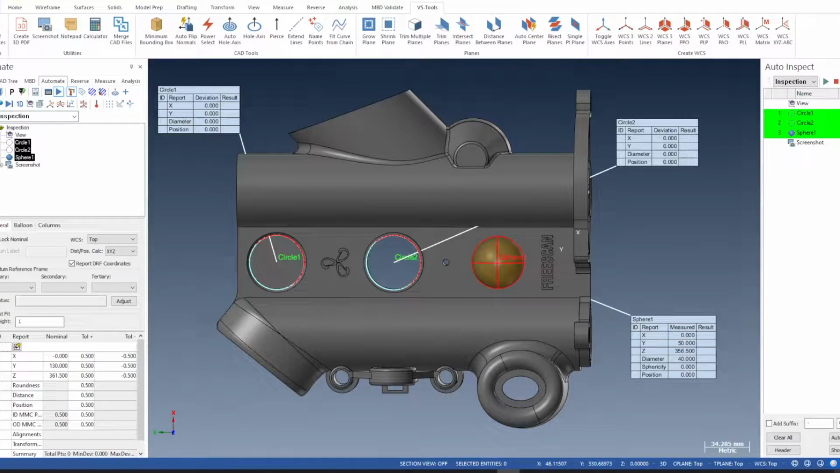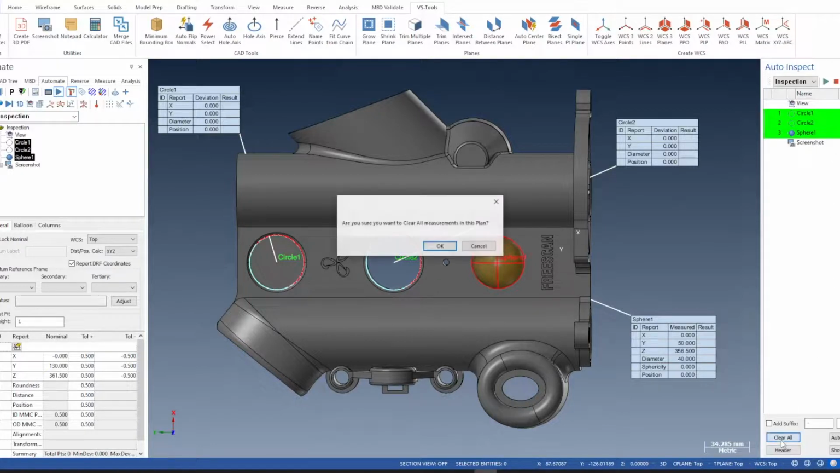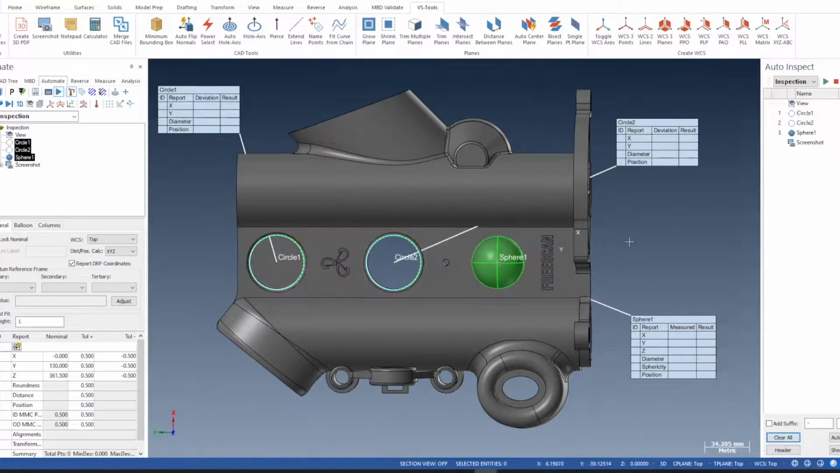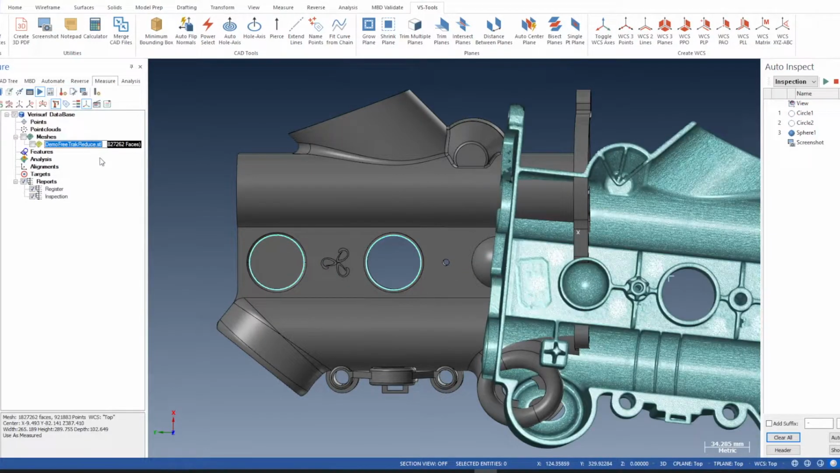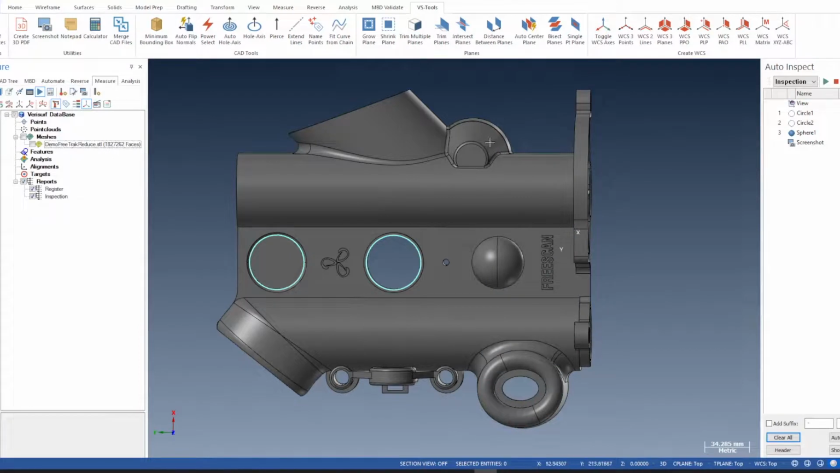Now, these are nominal values here, so we need to get rid of those. If we try to run it, nothing will happen. So we go clear all. Now we're ready to run the inspection. But first of all we need to align, and then we can run the inspection.